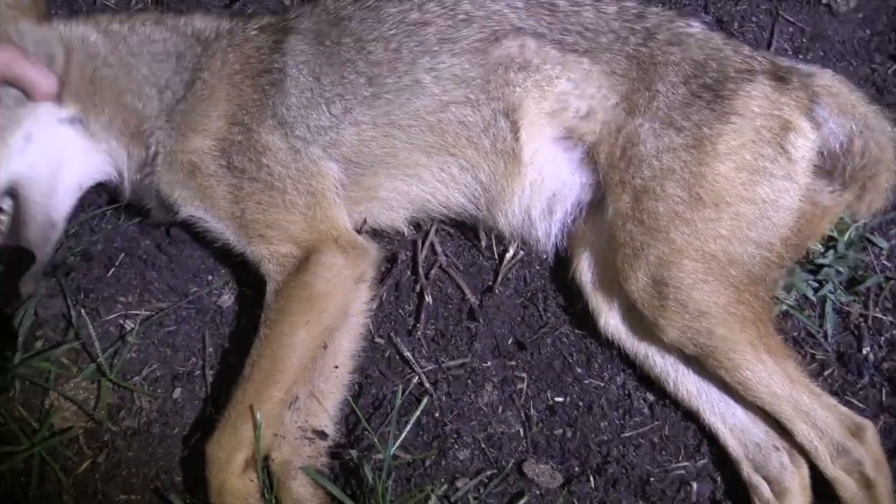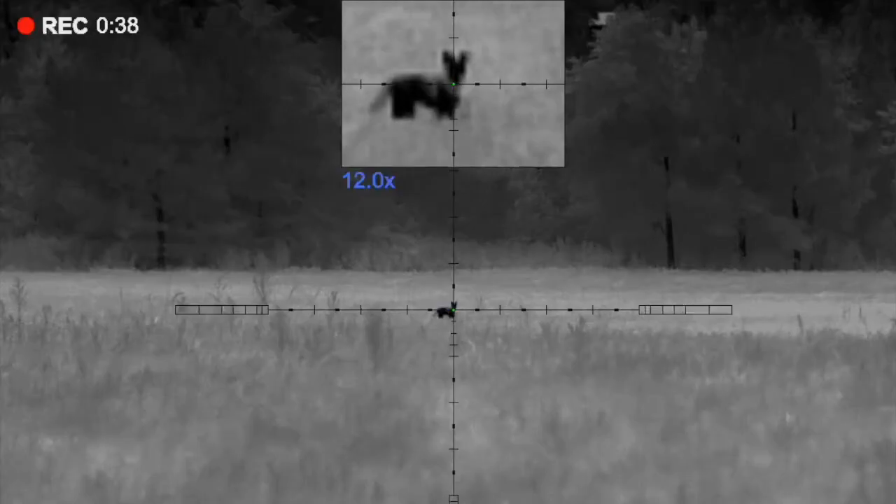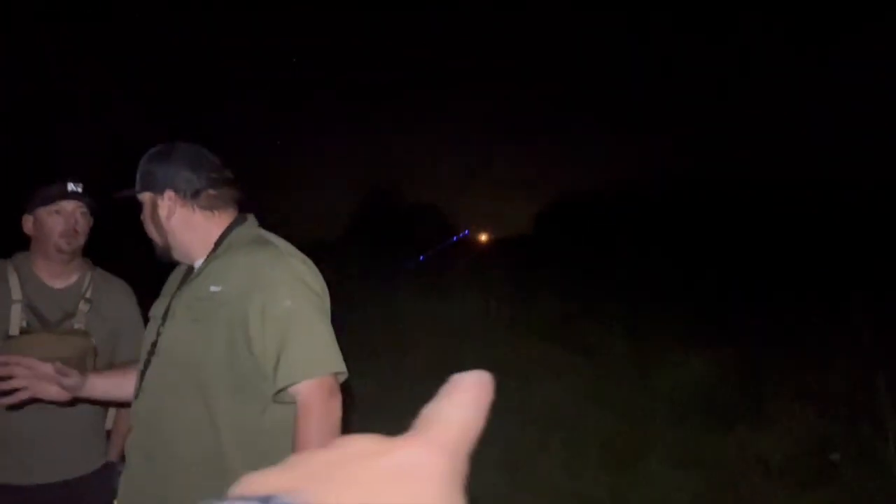Little bitty old joker. And we were set up right there. I don't know if you guys can see Guffey's laser coming down.